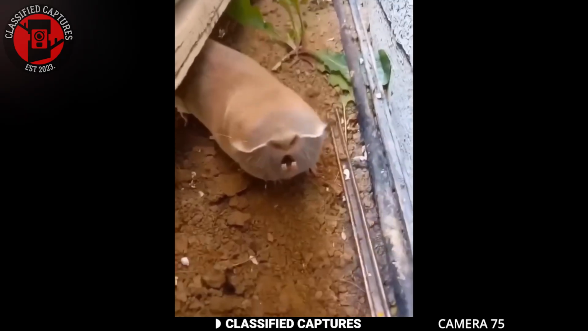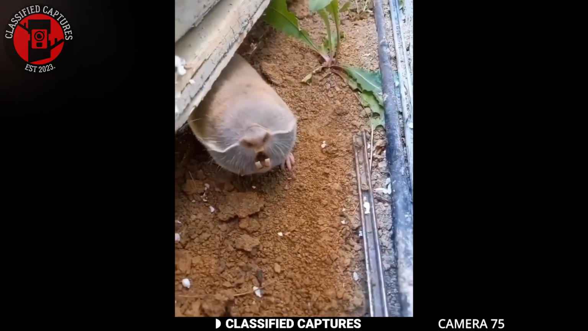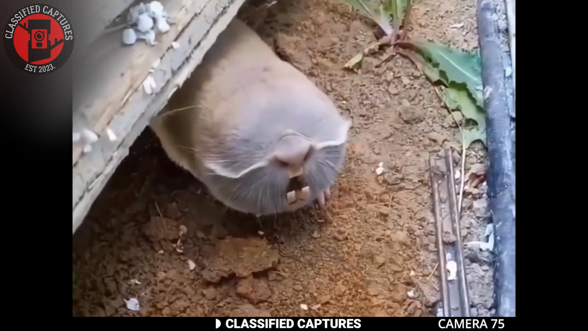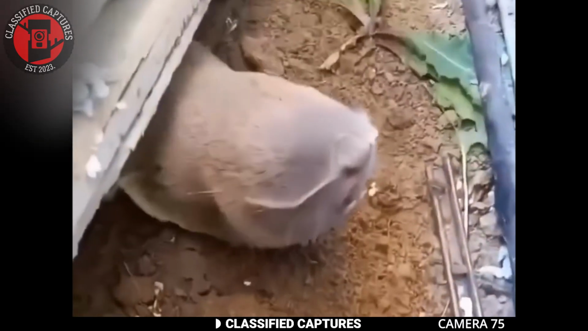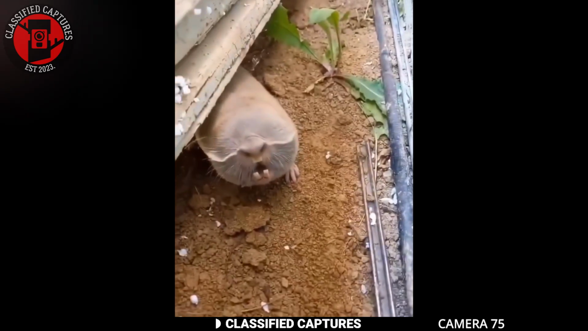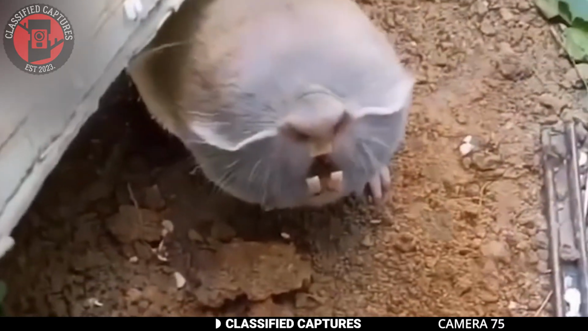A man was tidying up his backyard one afternoon, clearing out a pile of old wood that had been sitting there for ages. As he lifted the last few logs, he stumbled upon something unexpected. Nestled in the dirt was this strange-looking creature. It was unlike anything he'd ever seen before. The creature had a rodent-like body, but what stood out the most was its face. It had no visible eyes, just a nose and a mouth with two prominent lower teeth poking out.